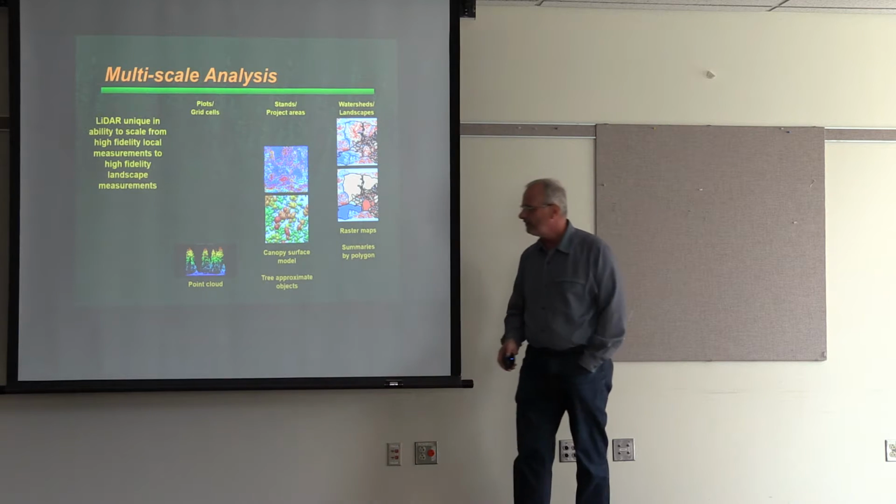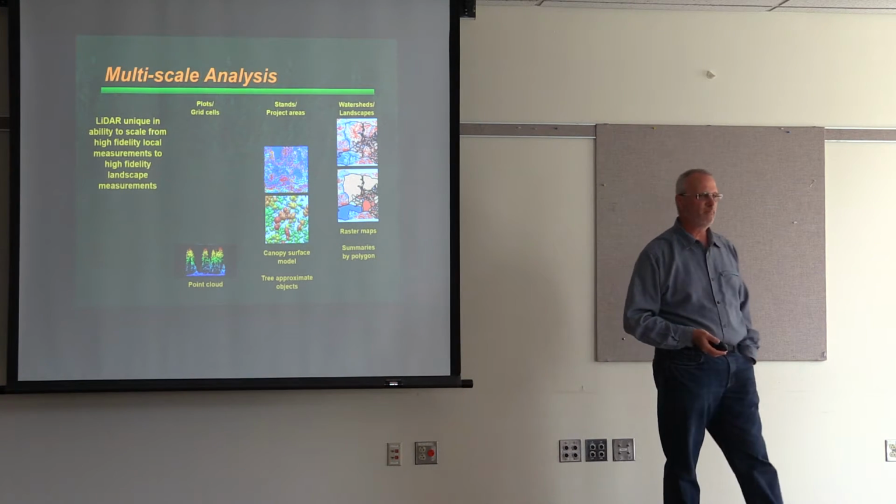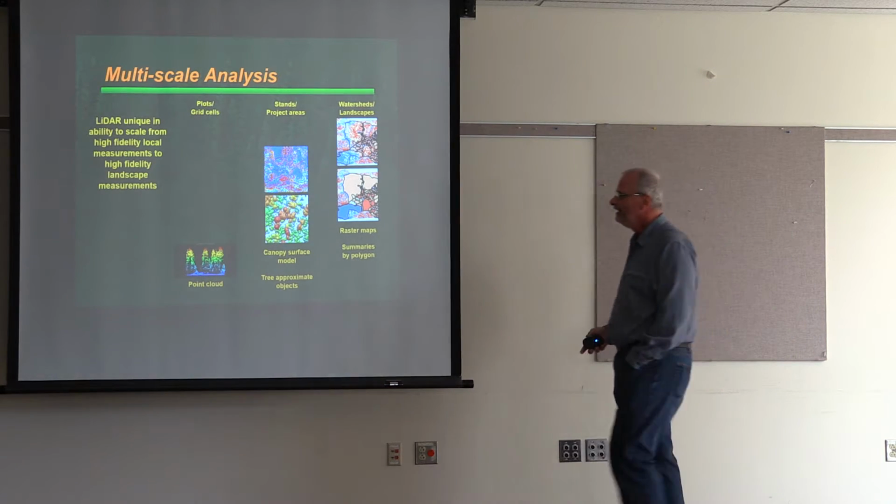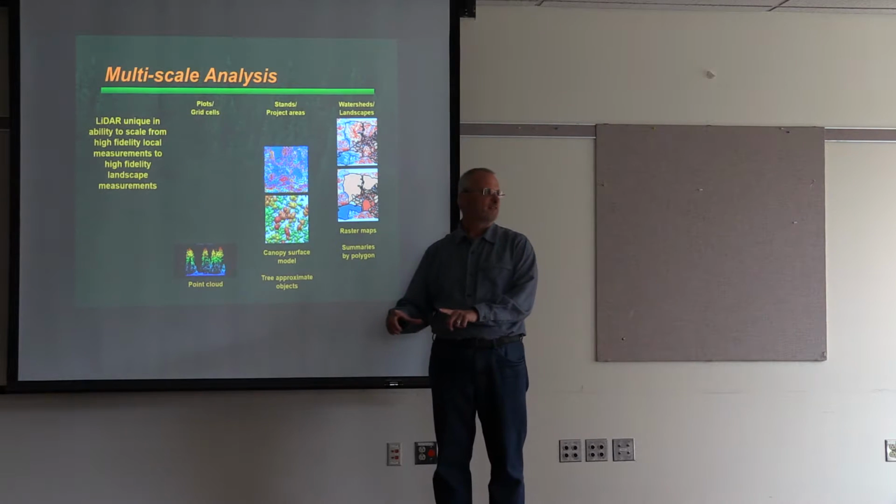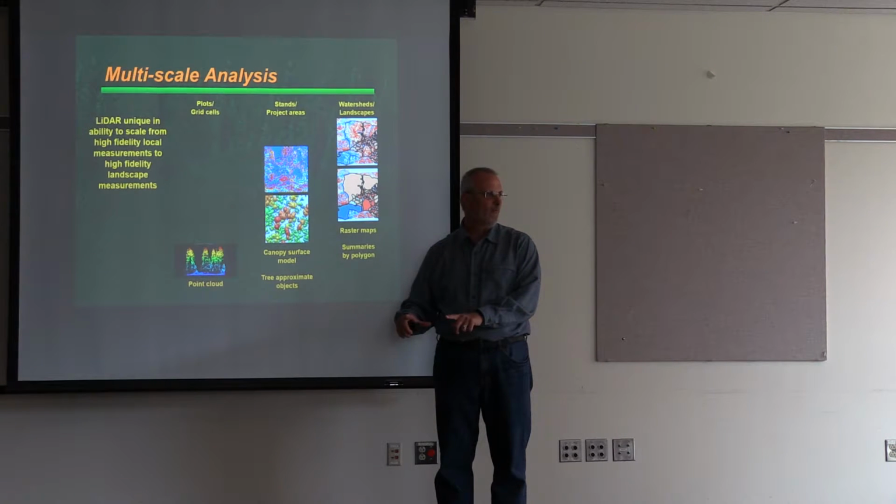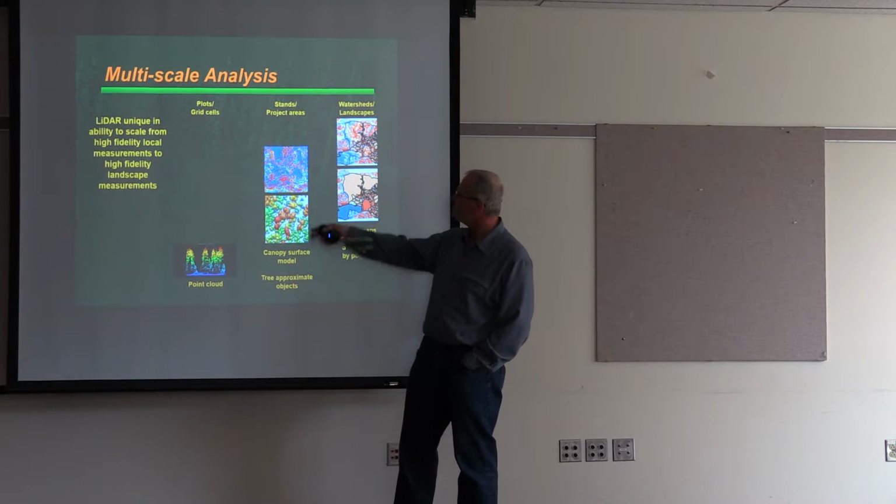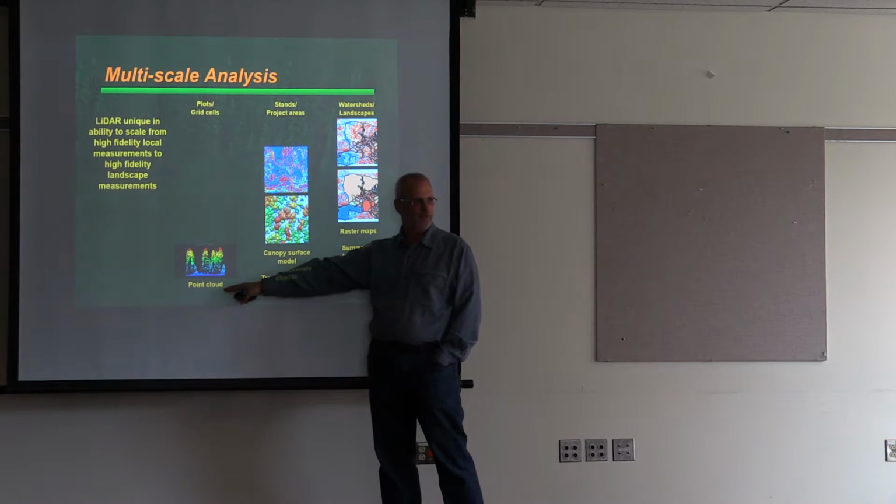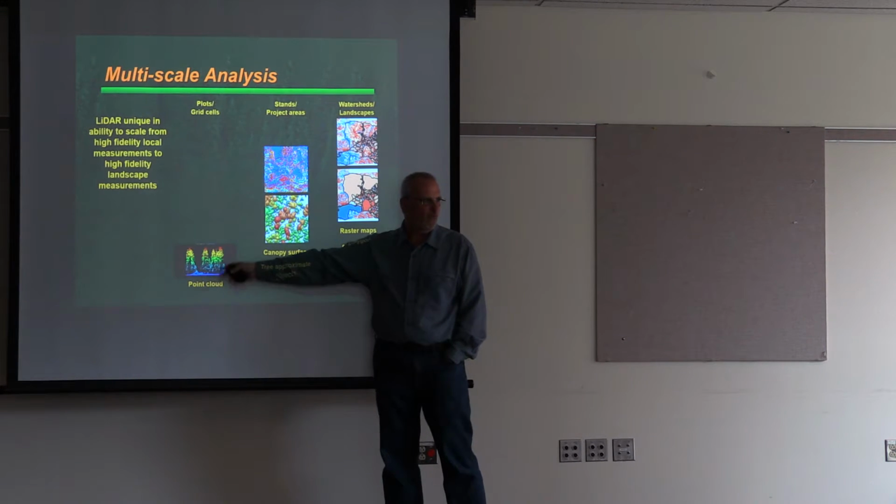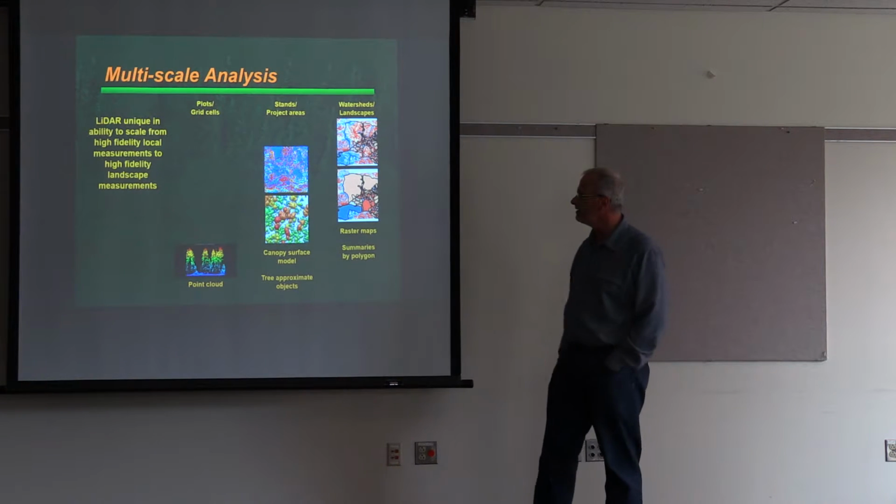And as I've said before, LiDAR is great because it naturally enables very multi-scale analyses. You can take the LiDAR returns that are only over your plots and analyze your plots that way. You can do it by grid cell. And so if you're just looking at plots or individual grid cells, you're probably going to be looking at the point cloud measurements. You might take measurements off the canopy surface model or perhaps from tree approximate objects.